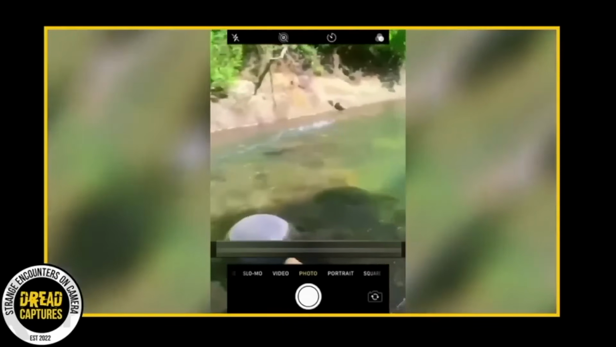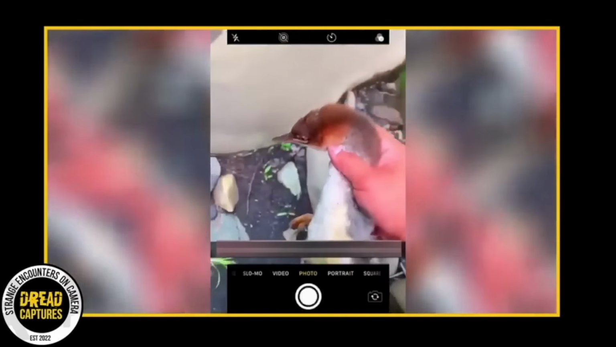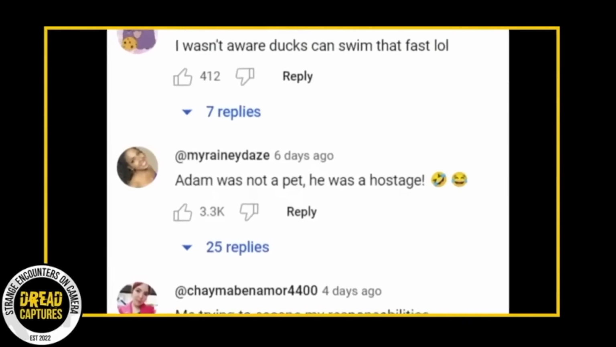Look at that thing just skirt across the water like that. There's no way that's a duck. Well, at least not the ducks I'm used to. The little pond ducks. A lady in the comments said Adam wasn't a pet, he was a hostage. I don't know, but him running on that water really threw me.